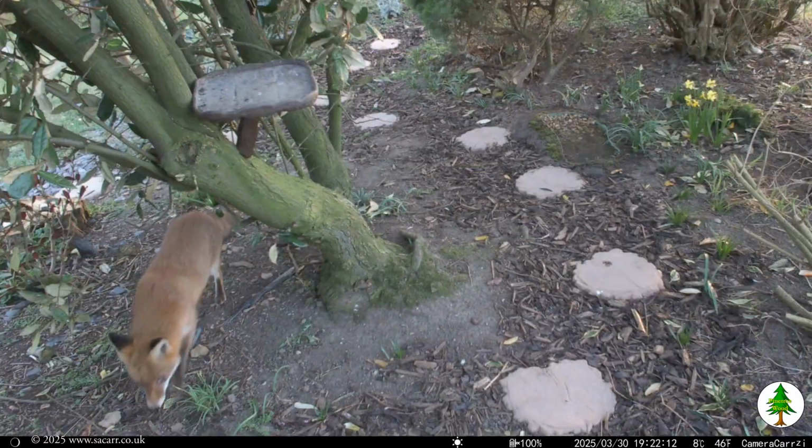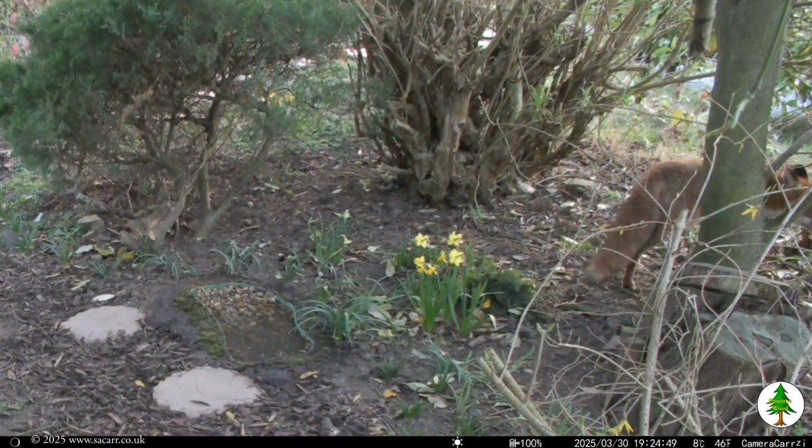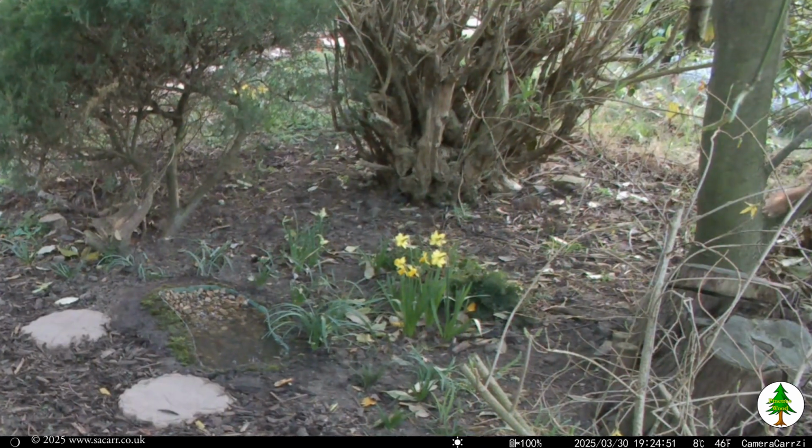At 7:22 the fox made a daylight visit, having a wander around the wood before cutting through our hedge to the fields beyond. He was the last visitor of the day.